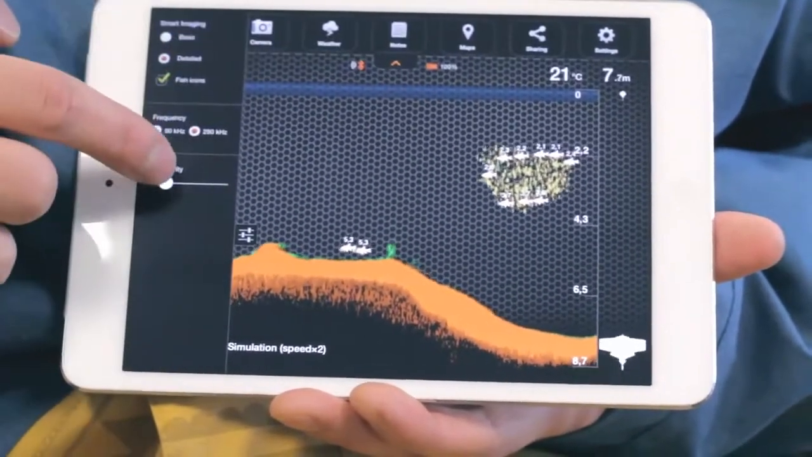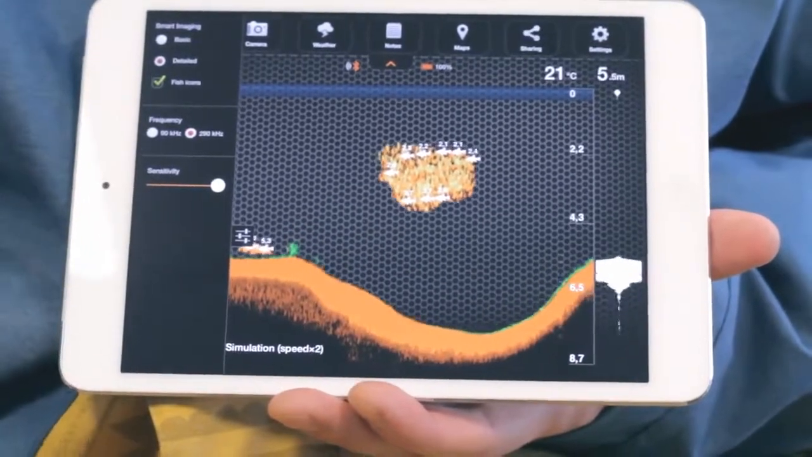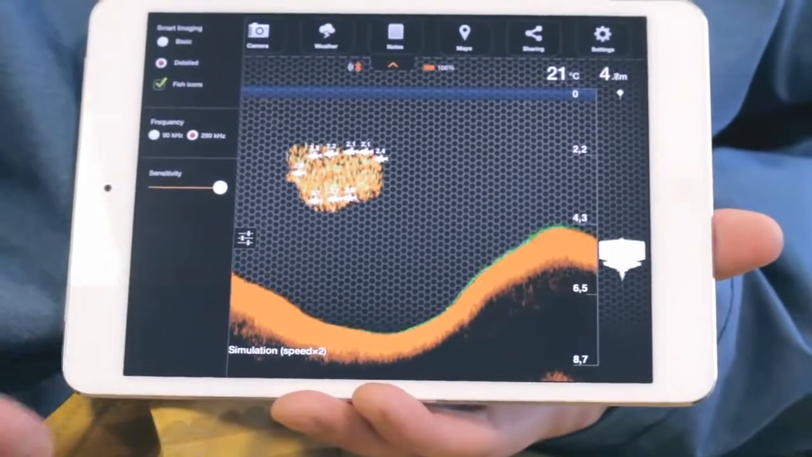If you need to switch the transducer frequency, you can do it here. This will change the signal cone from wide to narrow or vice versa. On the bottom left, you can use 3 buttons.